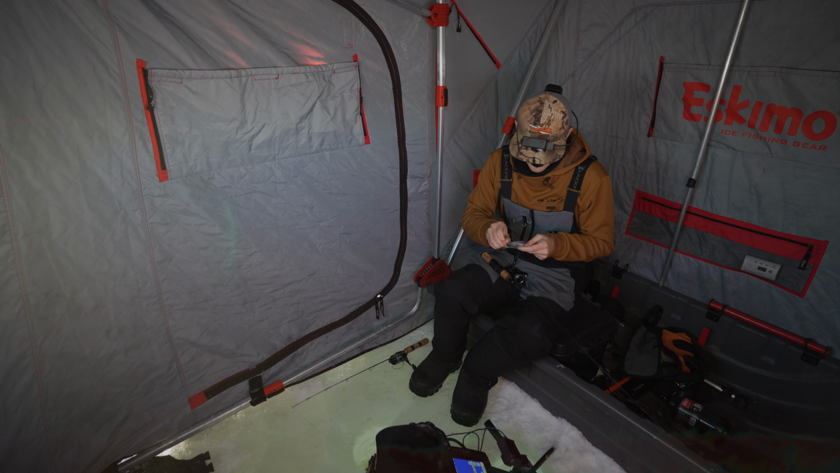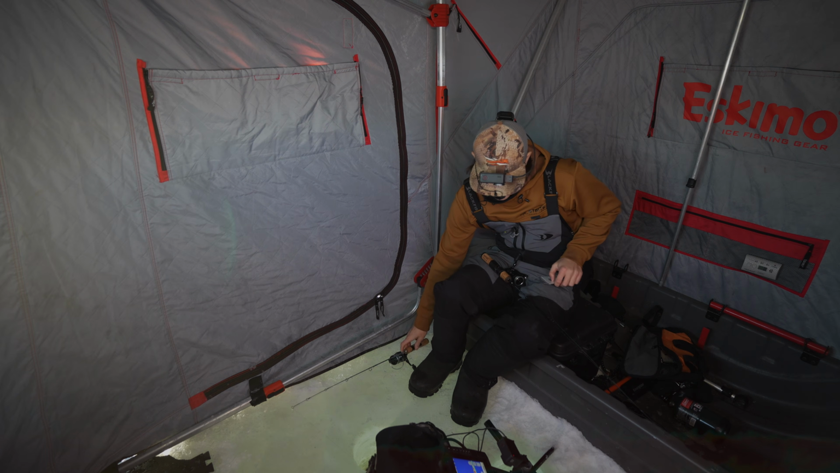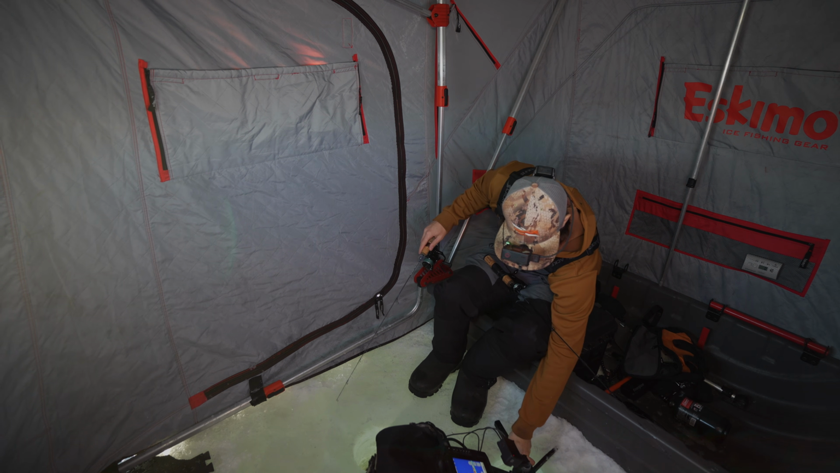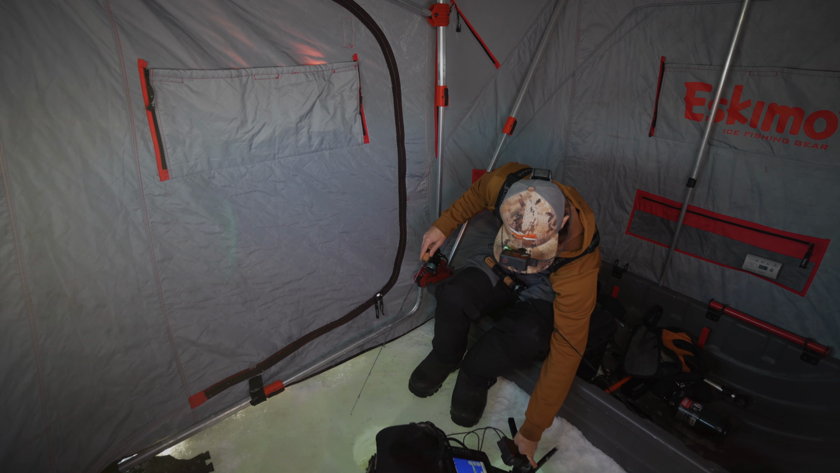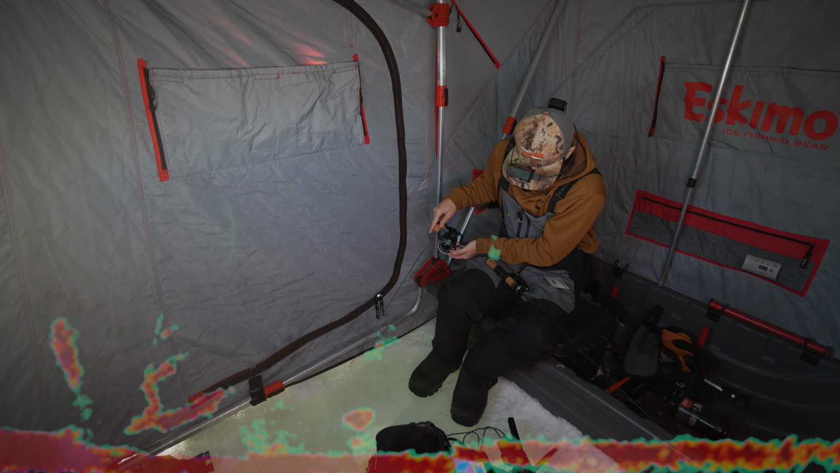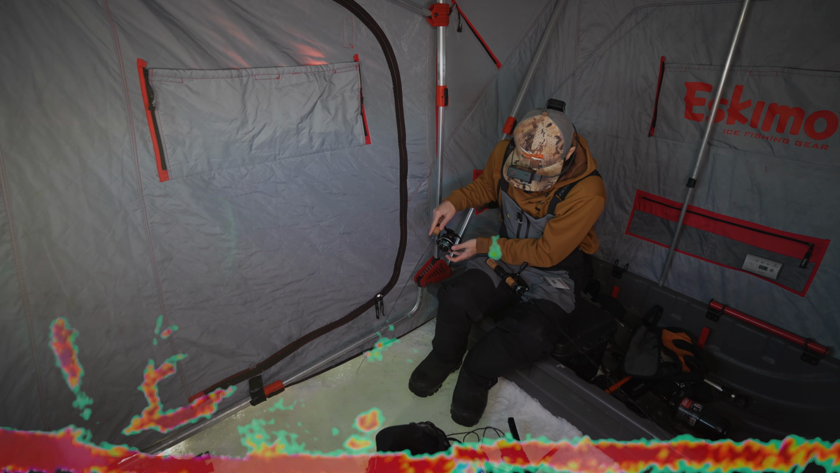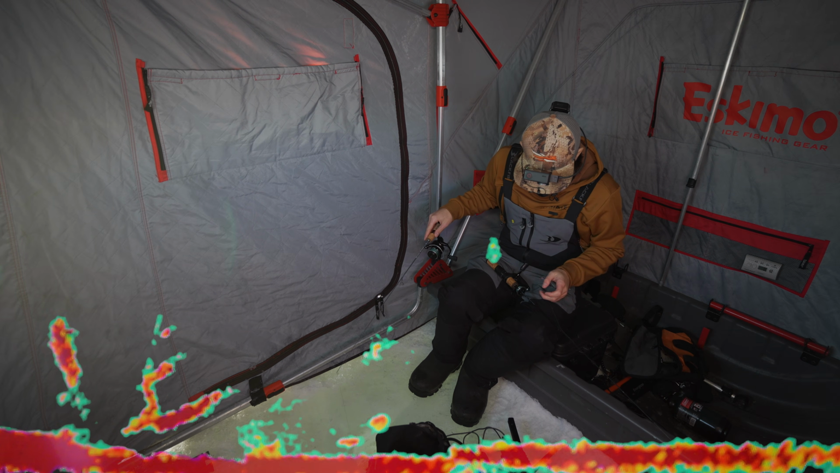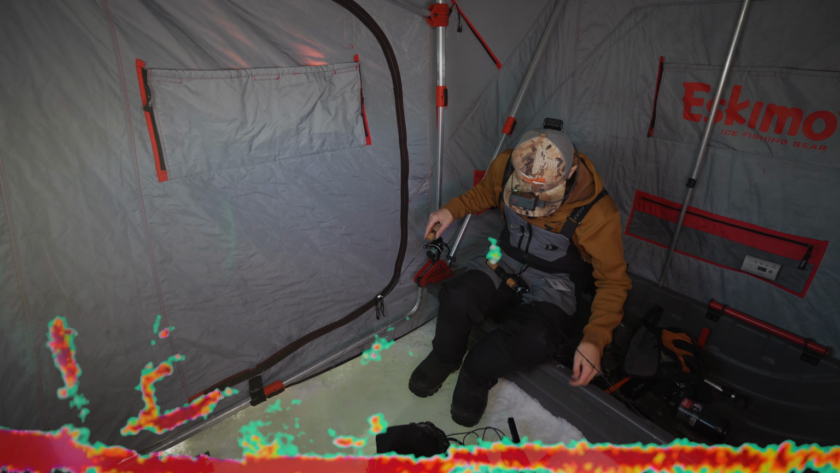I ended up actually moving to a different tree. Well, that fish is still there. There's a couple of them here actually. Trying a different tree here. Thought it'd be worth a try. Let's see if I can turn this guy quick.